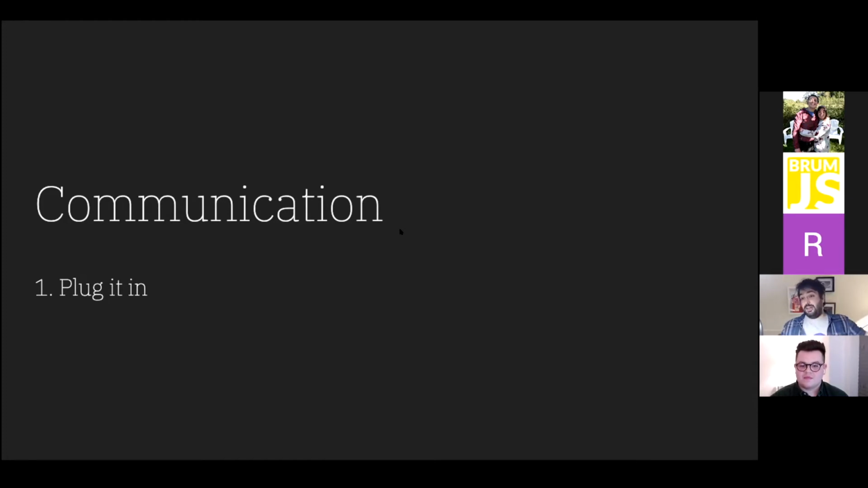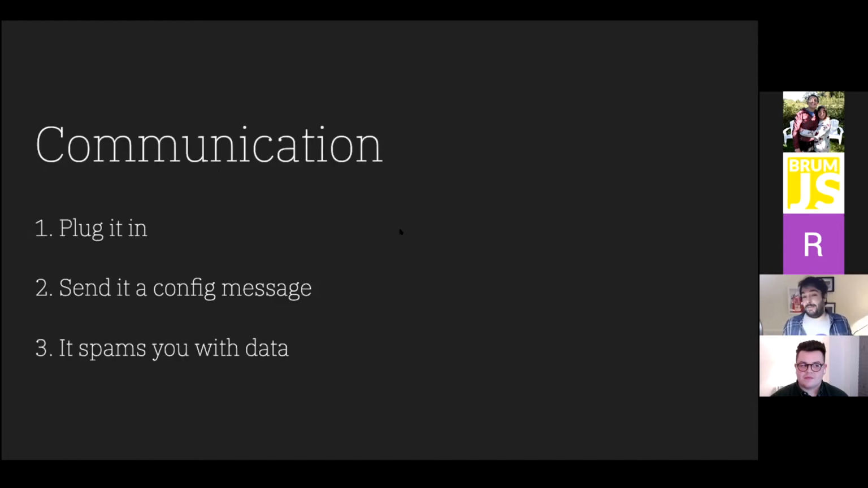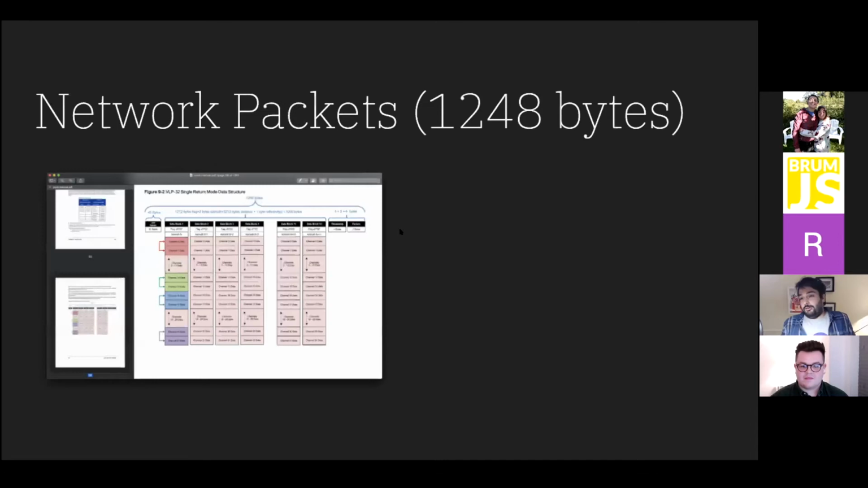So what you do is you plug it in, you send a message that configures it. So you say, I want you to spin at this rate, send stuff here. And then basically it just spams you with data, right? It'll send all these bits of data at you, whatever it's seeing. So you can pull out that data.